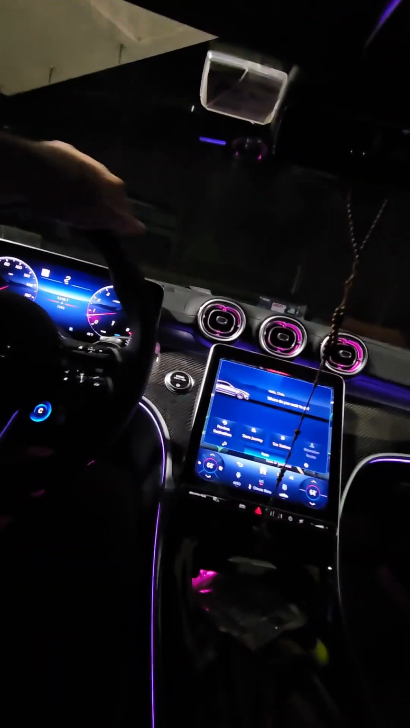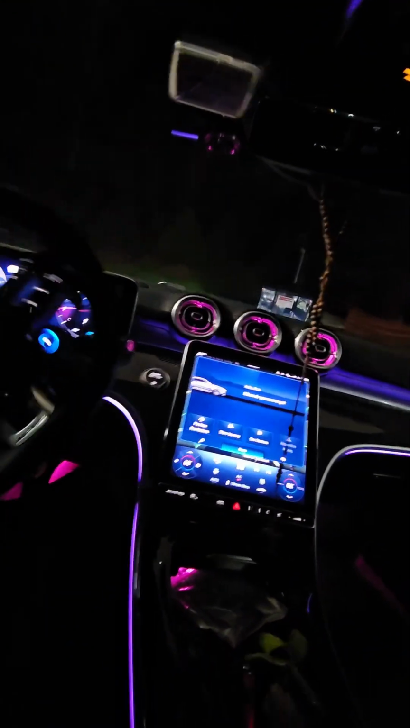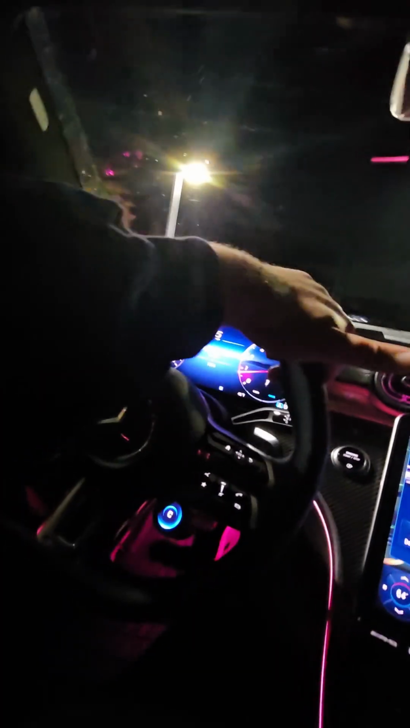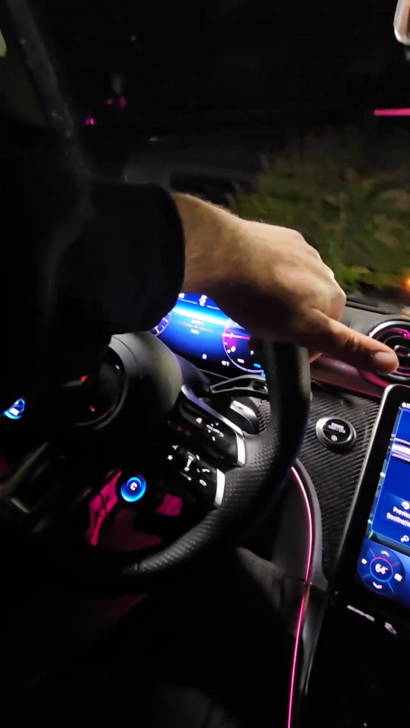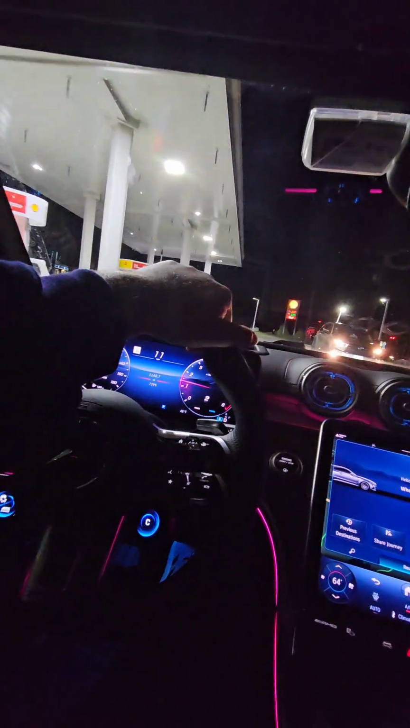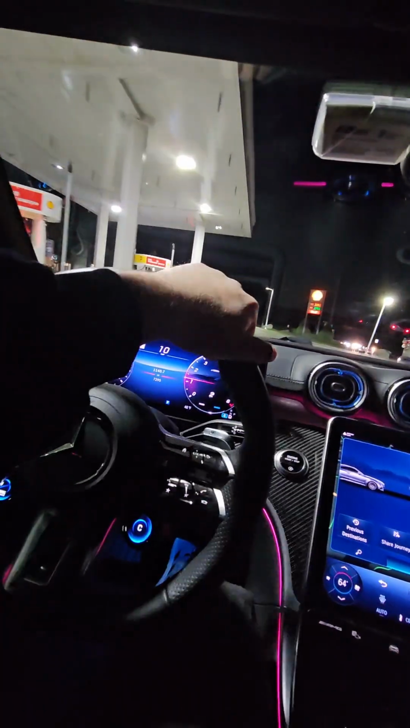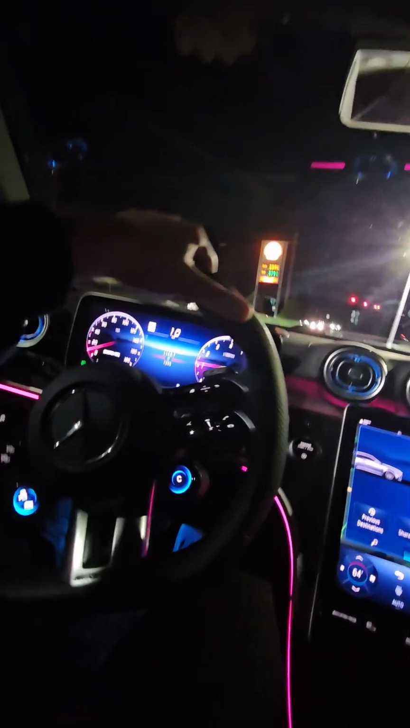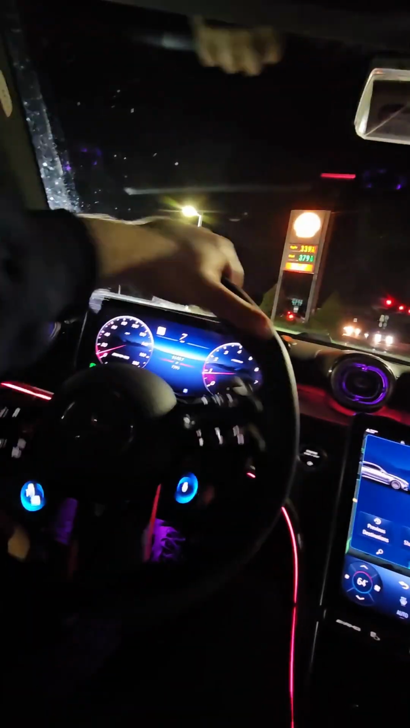As you can tell, this car's not all perfect. Sometimes she's a little too helpful, right? Reducing the temperature. I didn't say to reduce the temperature, man. Ugh. Now it feels like Alaska in here. These people are probably like, what are you doing, bro?